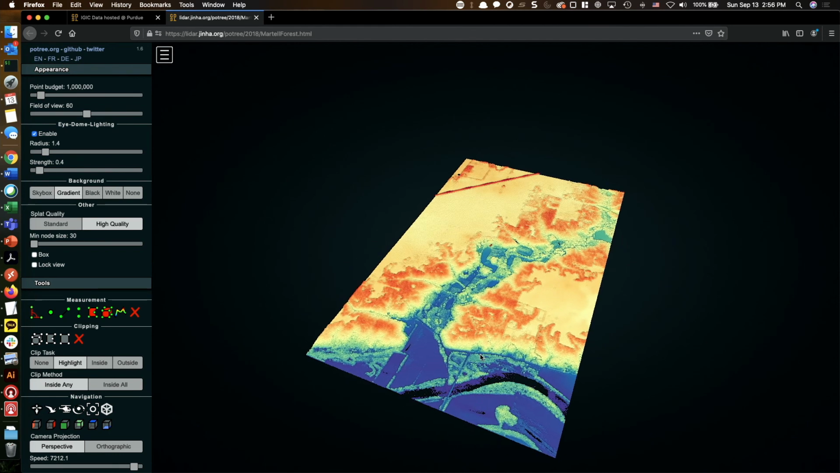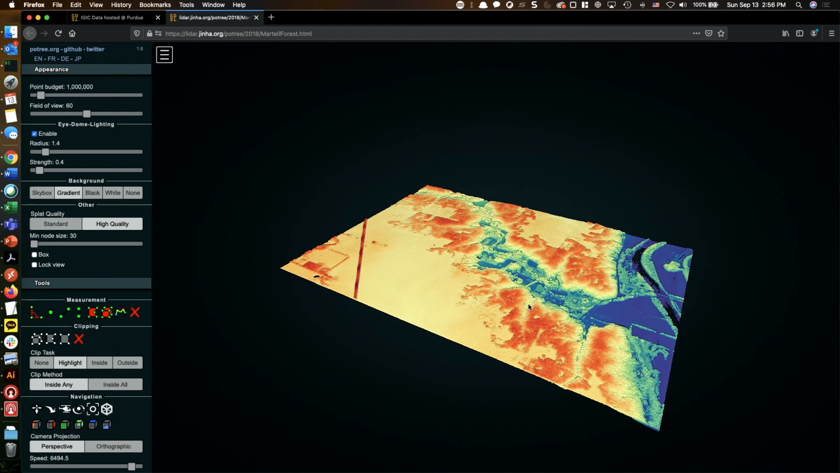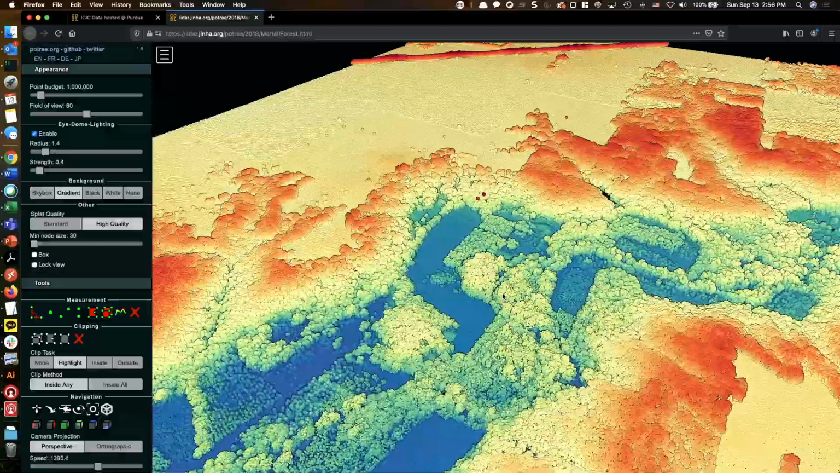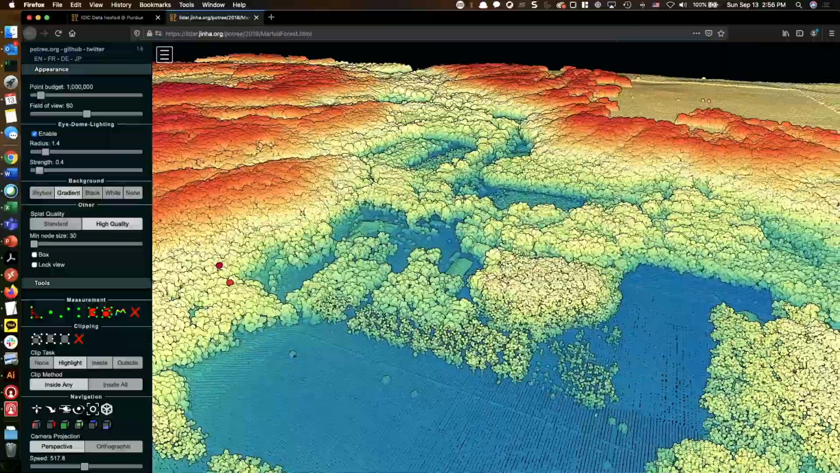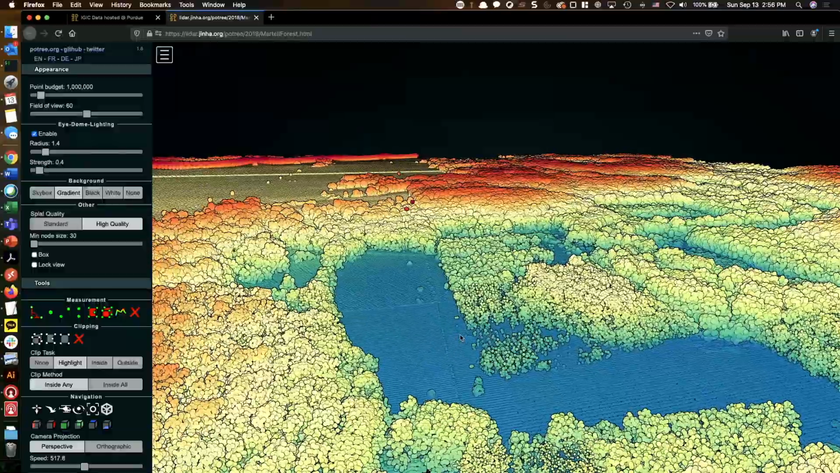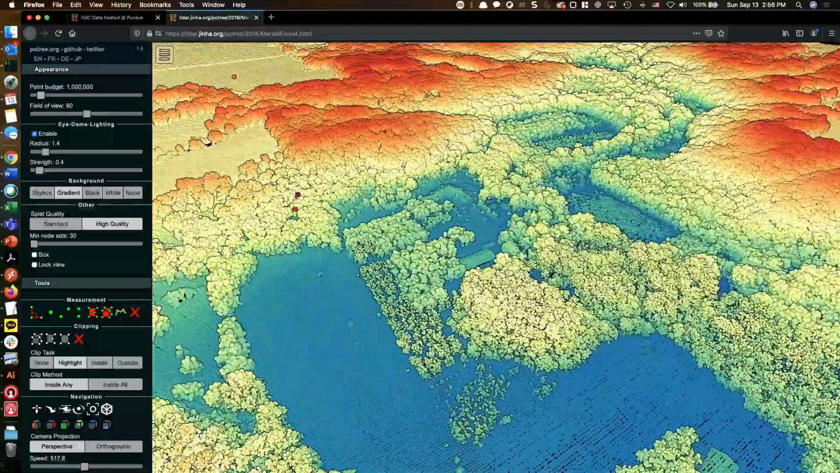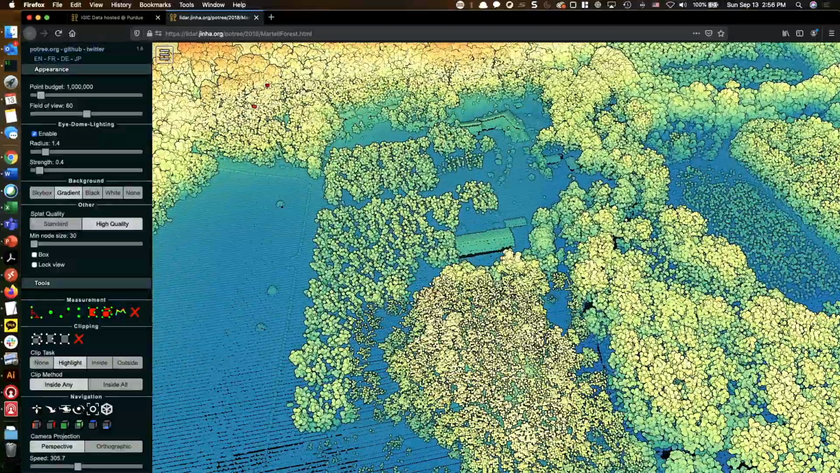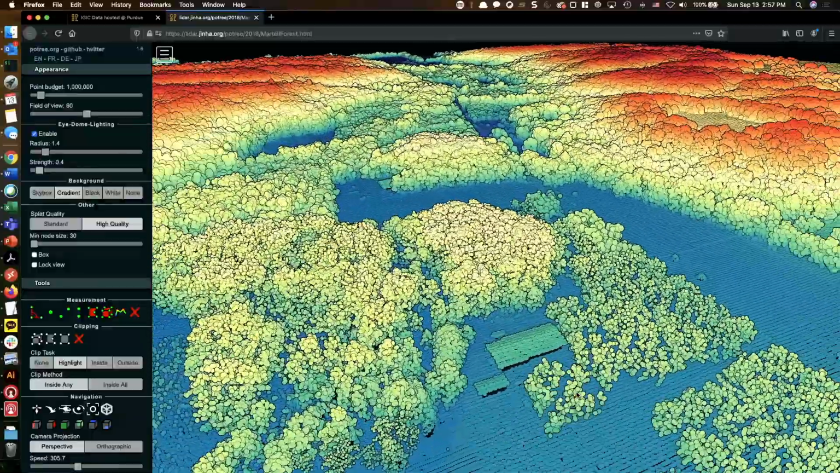You can just left click and turn around. You can use your mouse wheel to zoom in and out, as you can see over there. If you zoom in enough, you're going to be able to see the individual trees. You can just turn around, and if you right click and move your mouse, that's going to be a pan operation, and left click and turn is going to rotate your scene. You can see some of the trees over here, and some buildings over here. You can just turn it around to visualize this LiDAR data in 3D.